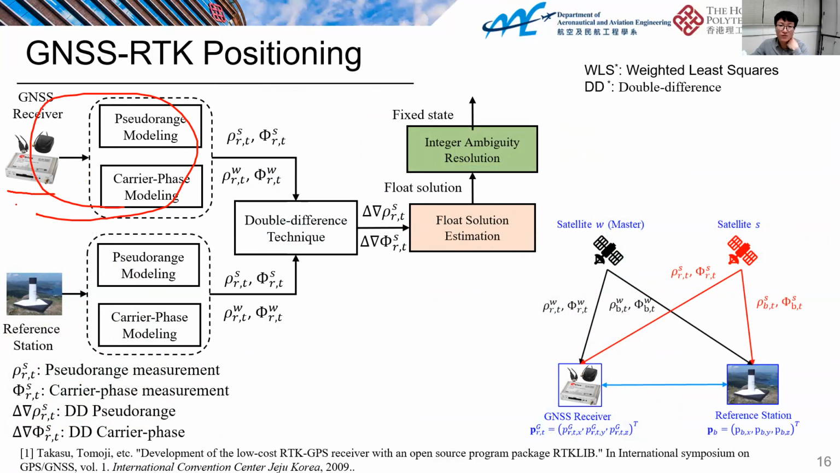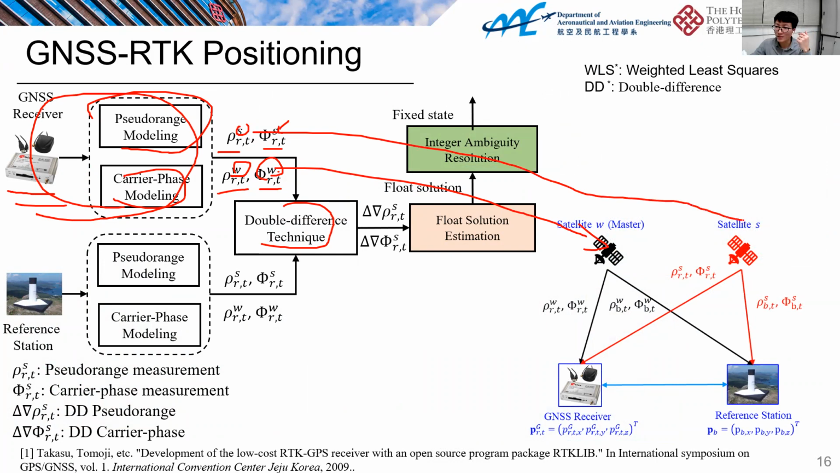And here we have measurements from u-blox. We first do the pseudorange modeling and carrier phase modeling. We can get the pseudorange from the rover receiver. Here's the reference station pseudorange and carrier phase, and we can do the double difference. Oh, sorry, this one is the master satellite, and this is the selected satellite here. W represents the master satellite, and S represents the satellite you want to apply double difference to.